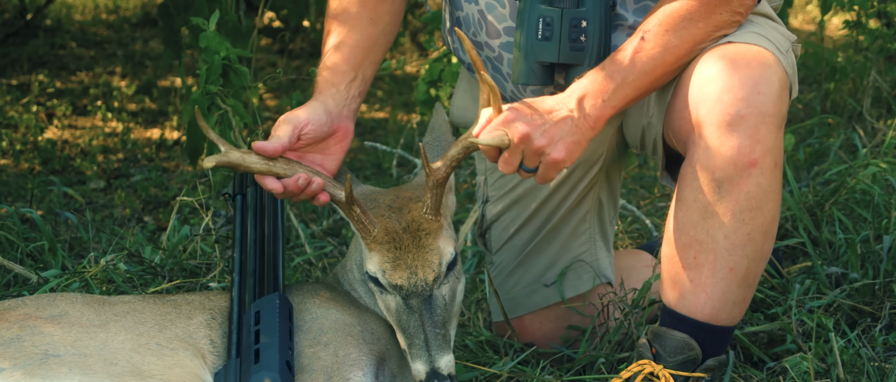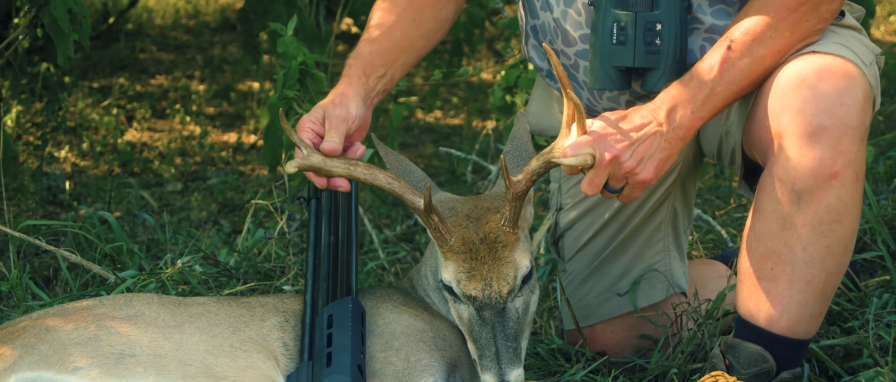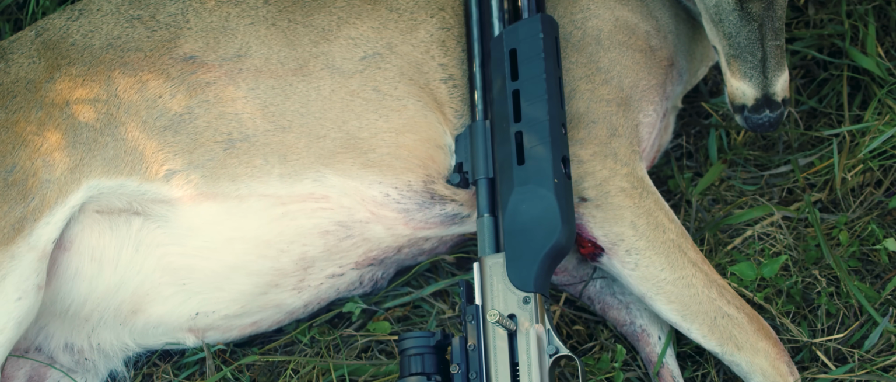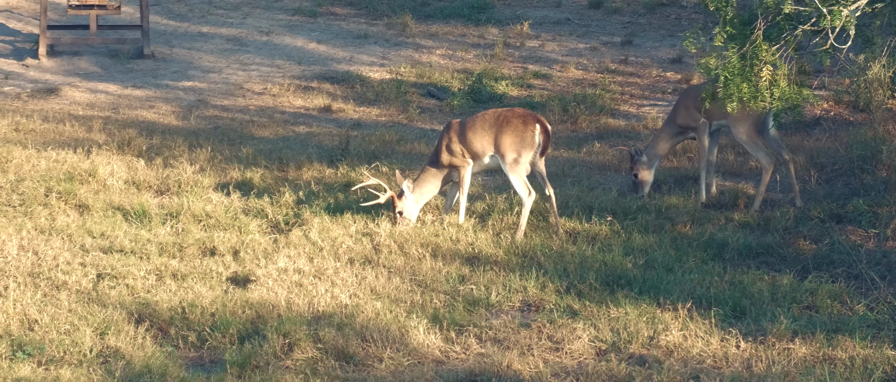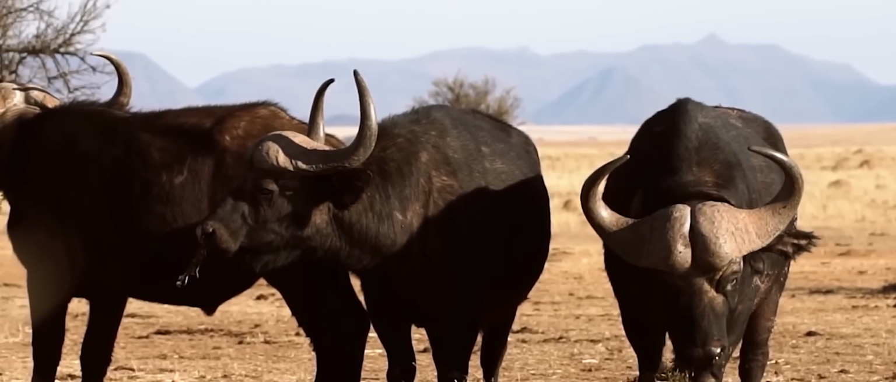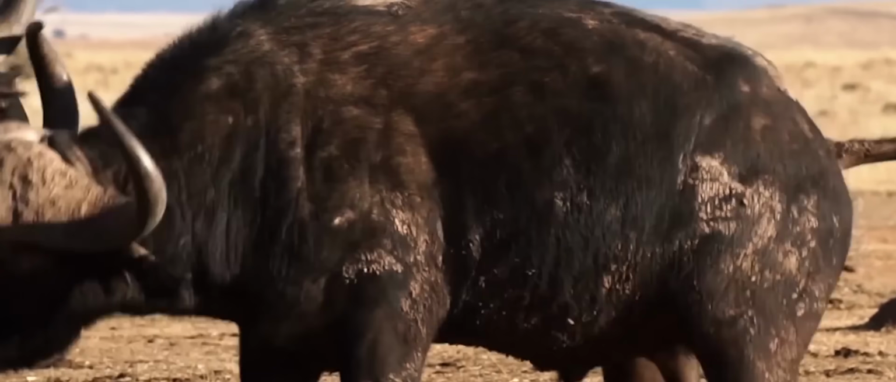But this is really a nice management deer. Look at this guy right here, just a fork on this one side, but he's a really good deer for me to take. And the big deal is I took him with the new tactical dragon claw. One of the big things about this tactical dragon claw is it's a whole lot lighter than the other dragon claw. Now I took the original dragon claw to Africa, and for those of you who don't know it, I'm the first human to ever shoot a Cape buffalo with an air gun.